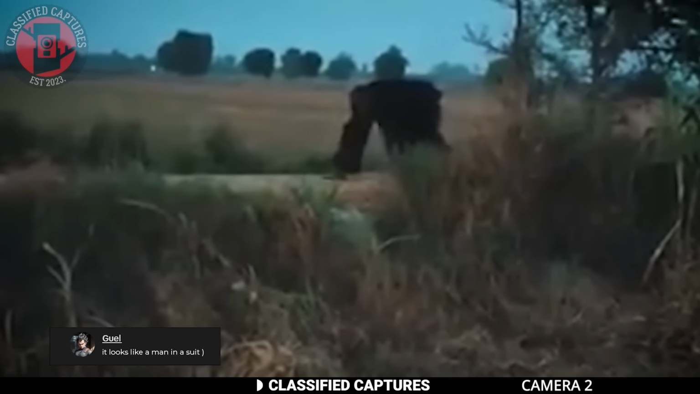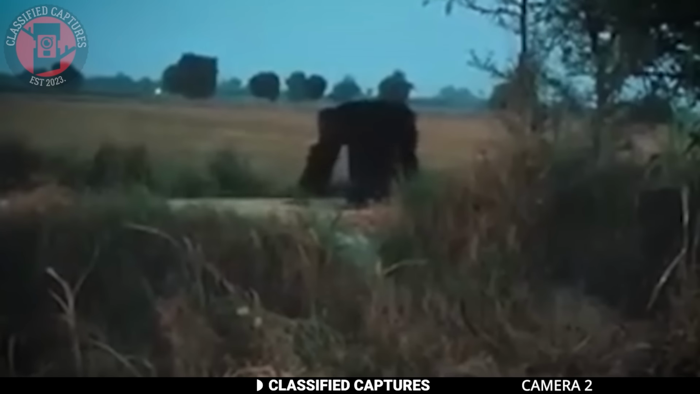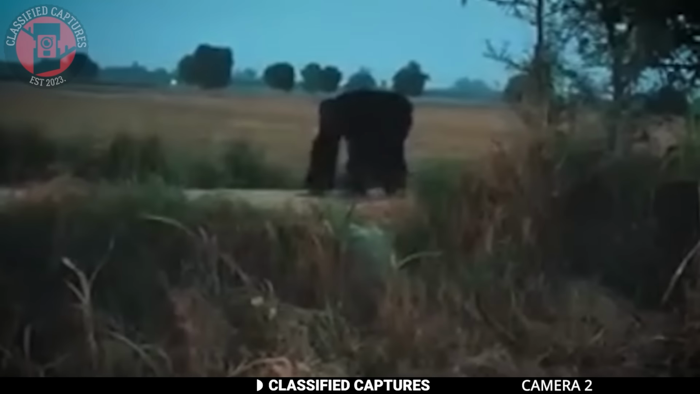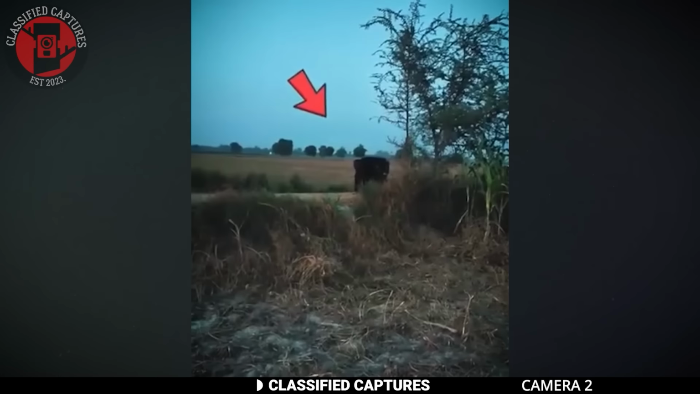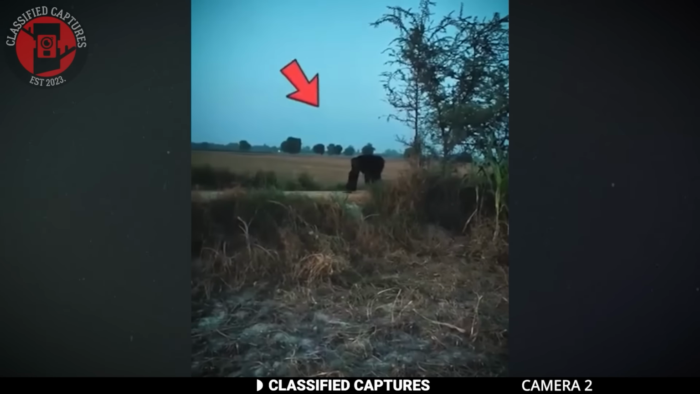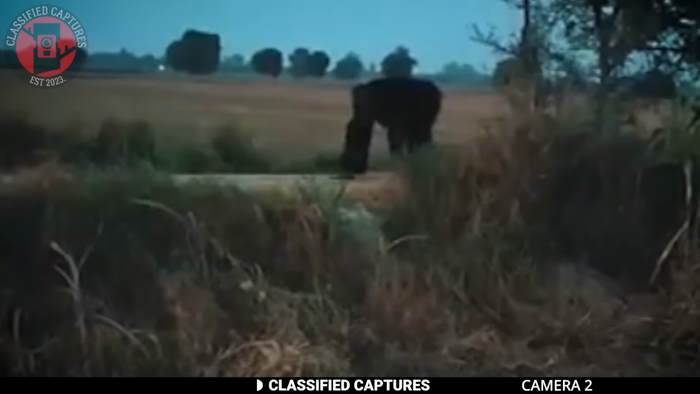Some people online were quick to say it was just a person in a suit, maybe pulling a prank or filming a fake, but others pointed out that the size and proportions just don't match a human frame. The arms are too long, the shoulders too wide. So if it's not a bear and it's not a person in a costume, could we be looking at a rare sighting of an unknown cryptid?